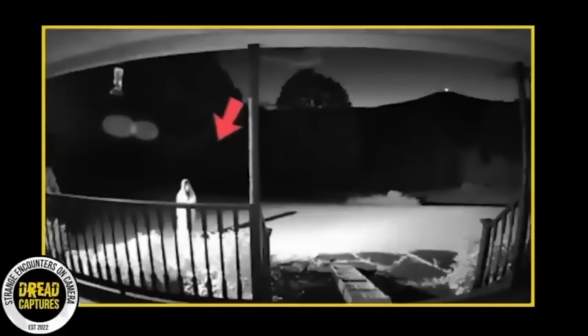A security camera under the cloak of night captures a really freaky scene in an otherwise peaceful garden. There's this mysterious woman creeping about in the shadows. Now, the strange part is the place seems to be in the middle of nowhere, because you can't see lights from any other houses in the vicinity.